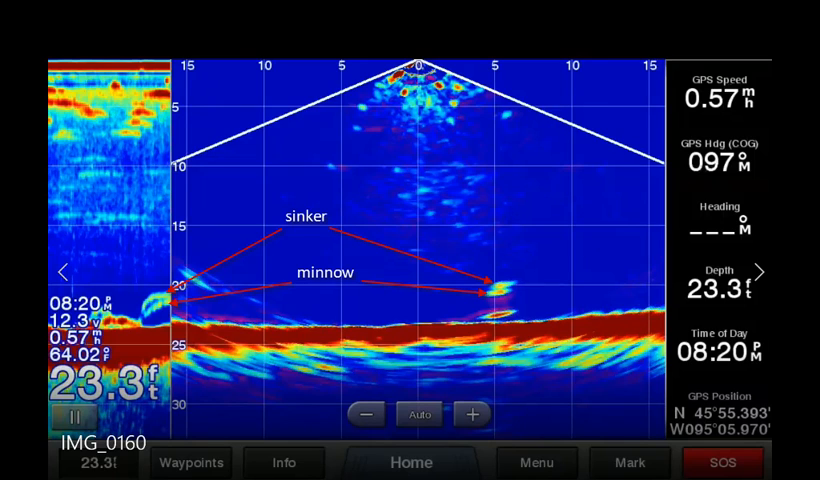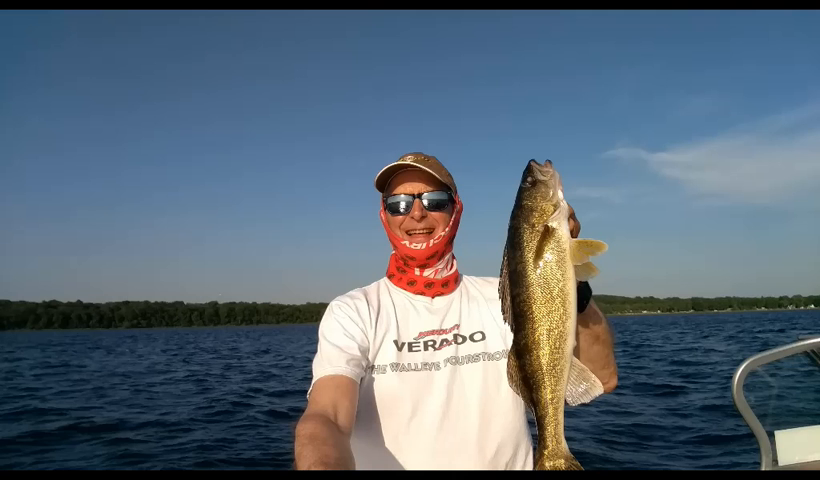The wider coverage is nice, as you can see fish 10 feet off to the side. You can either move the boat over to them or cast to them. I will have more training sessions as I collect more data. The fish I was after were walleyes, and this one ended up as fish tacos.